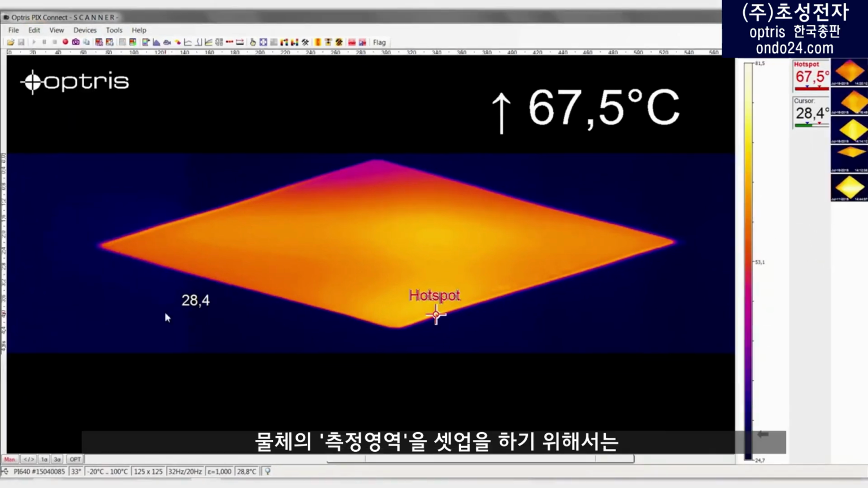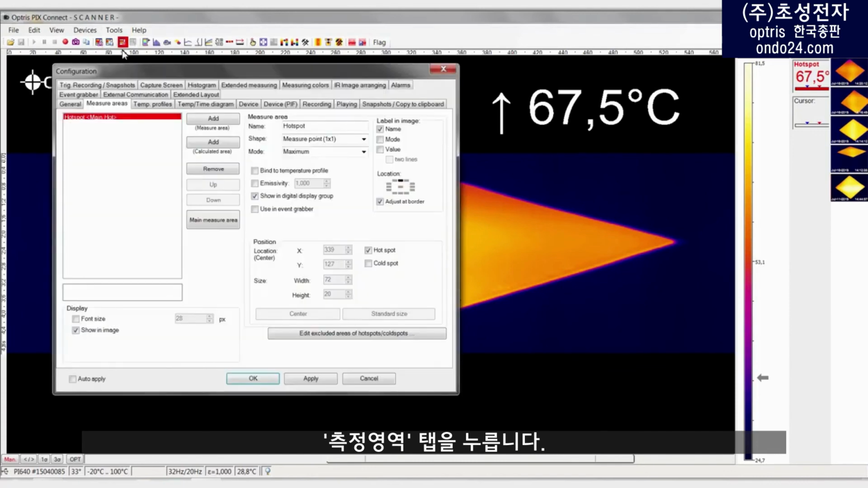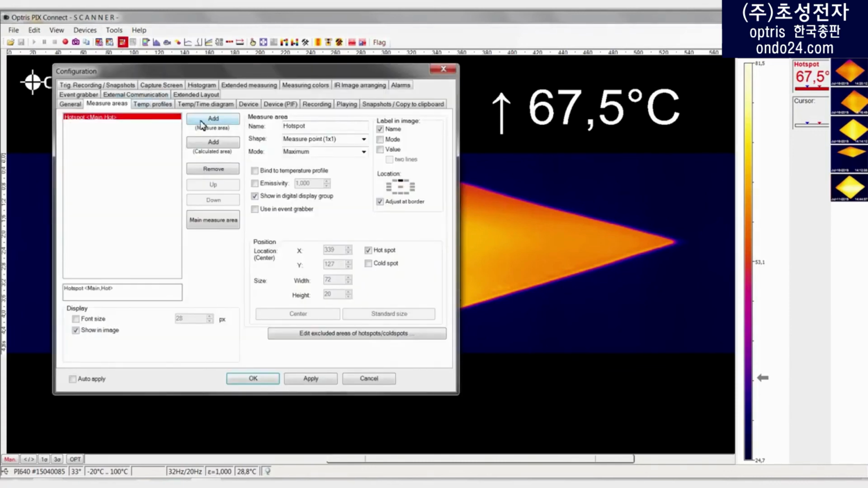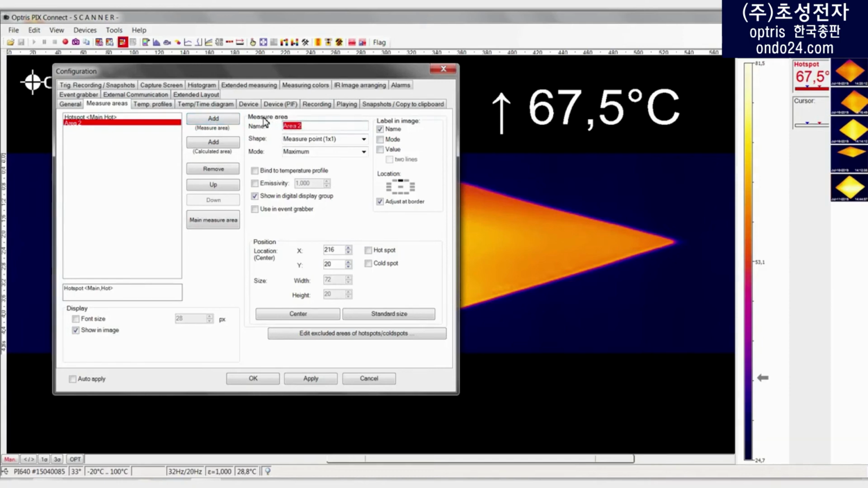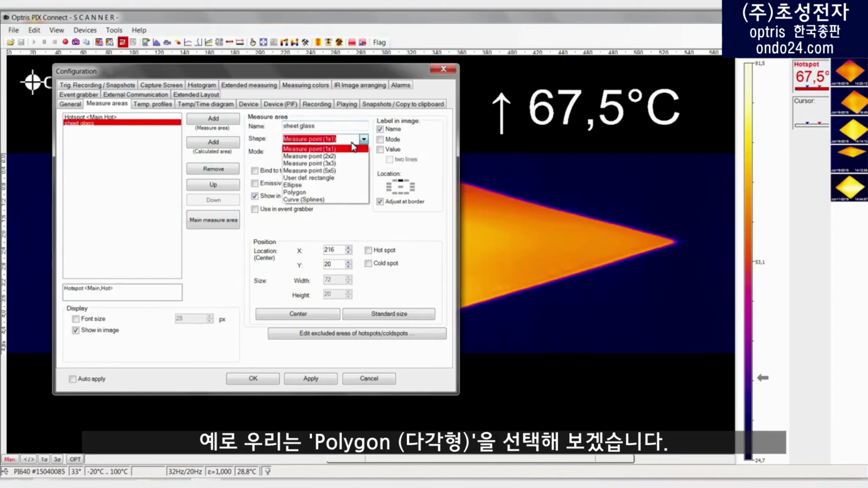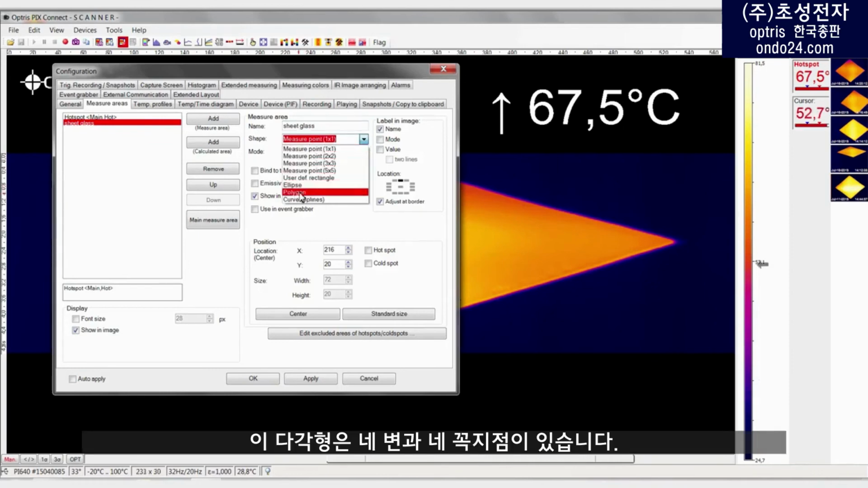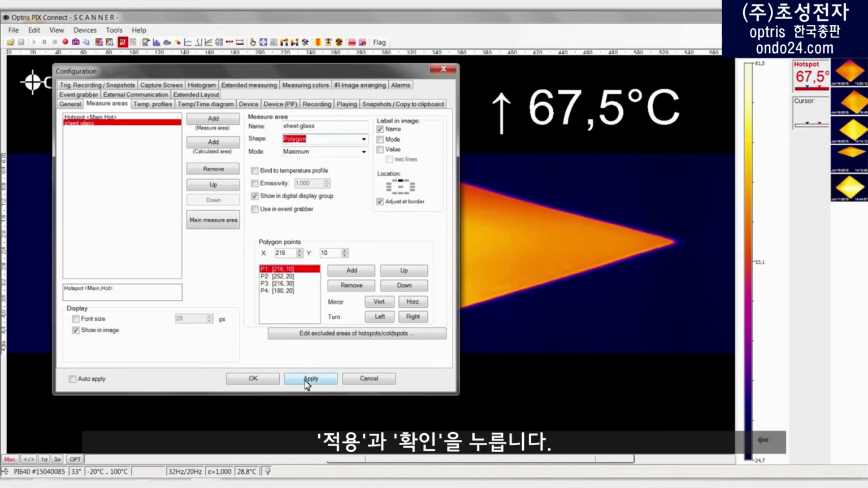To then set up a measuring area on the object, go to menu item Tools, Configuration, and select the tab Measure Areas. By clicking on the Add button, add a new measuring area. Enter a name for the measurement area and select the relevant shape. In our example, we will select a polygon. This polygon has 4 coordinates, 4 corners. Click on Apply and OK.